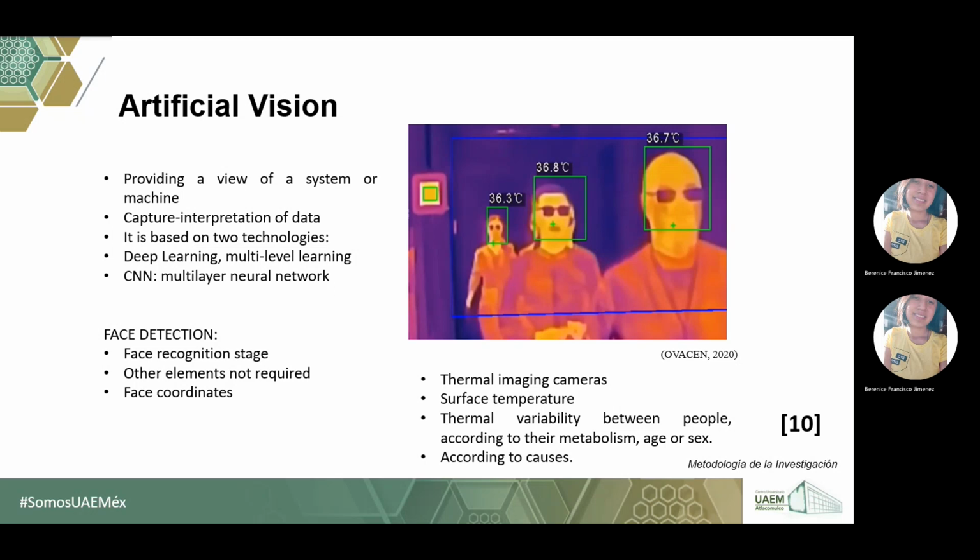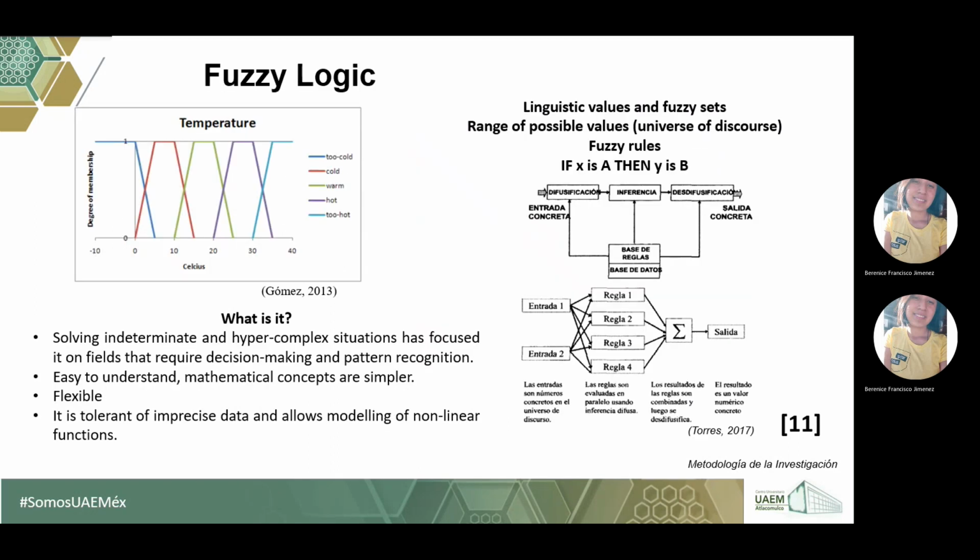Thermal imaging cameras measure surface temperature and physiological signals. Fuzzy logic is for solving indeterminate and hypercomplex situations and for making decisions; it is flexible, tolerant of imprecise data, and models linear functions. The rules are of the type if-then, and the phases are fuzzifier, inference, and defuzzifier.